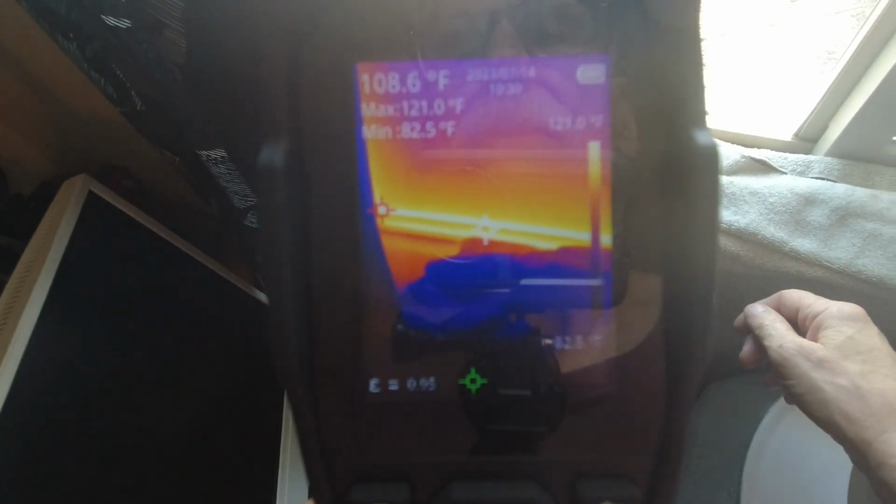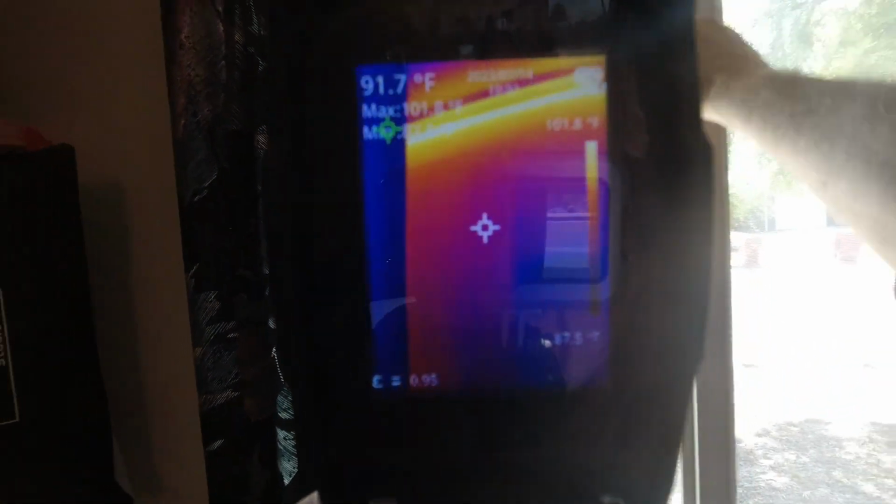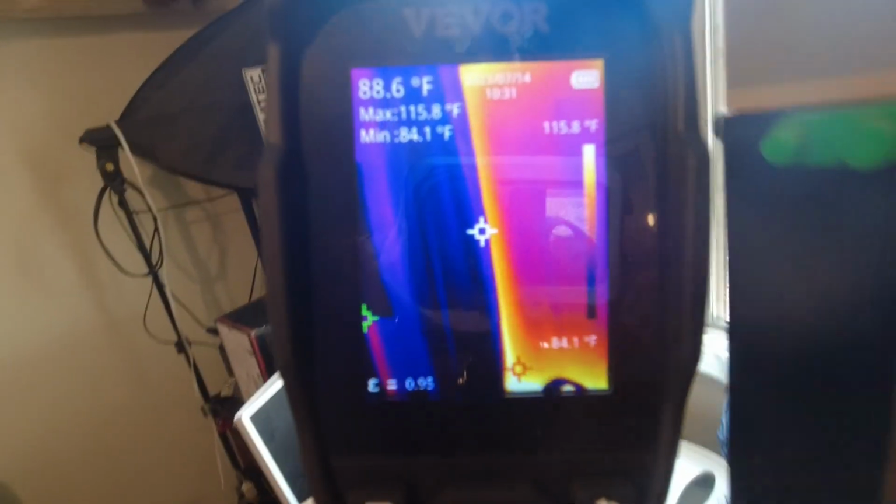That aluminum frame's 110 degrees, where the double pane glass itself is only 87. You'd be able to see leaks pretty easily. You can see hot spots up in here. This window's really, I think, sealed pretty darn good. Most of that bright spot you're seeing is the aluminum frame.